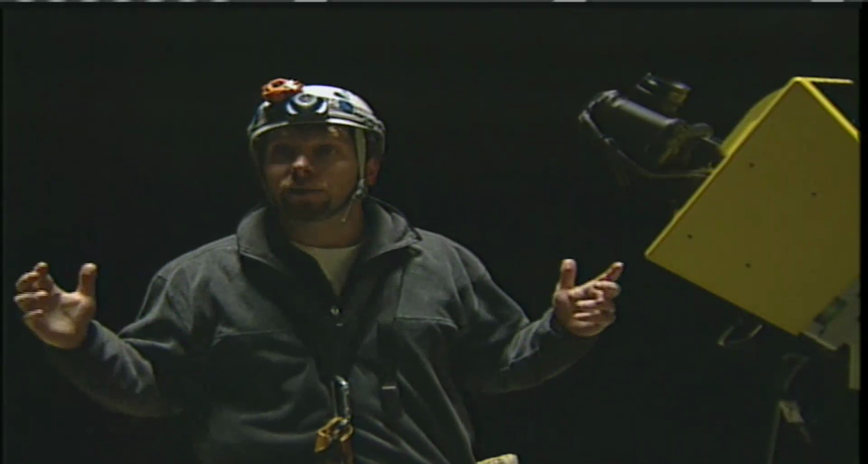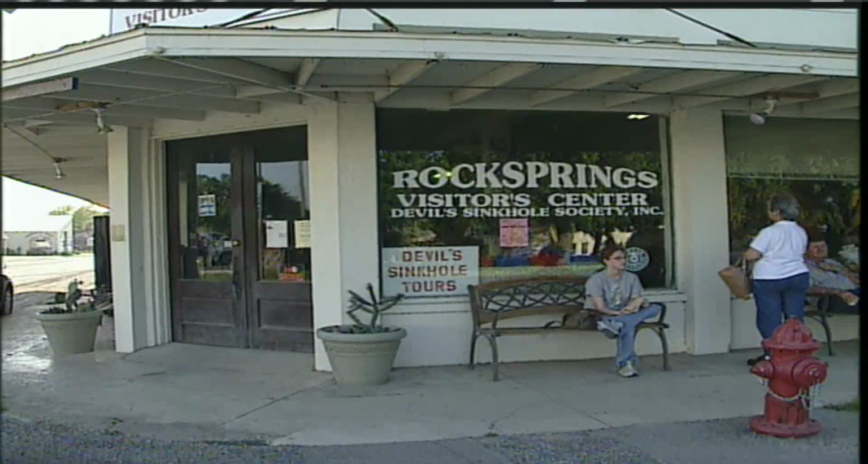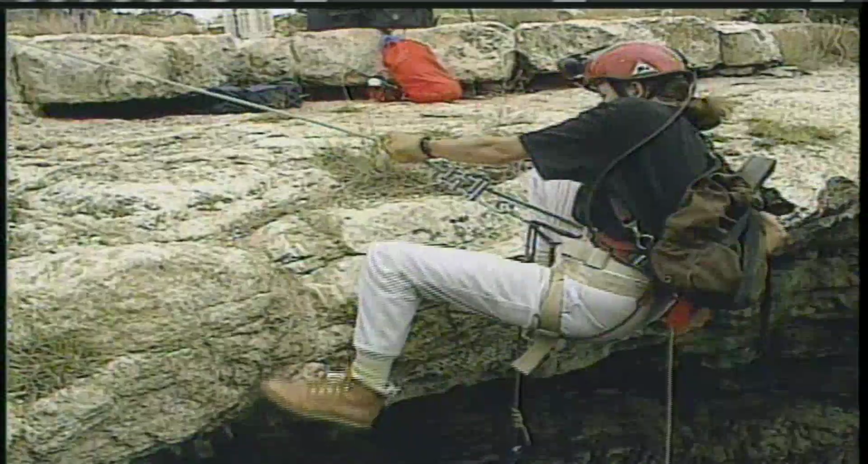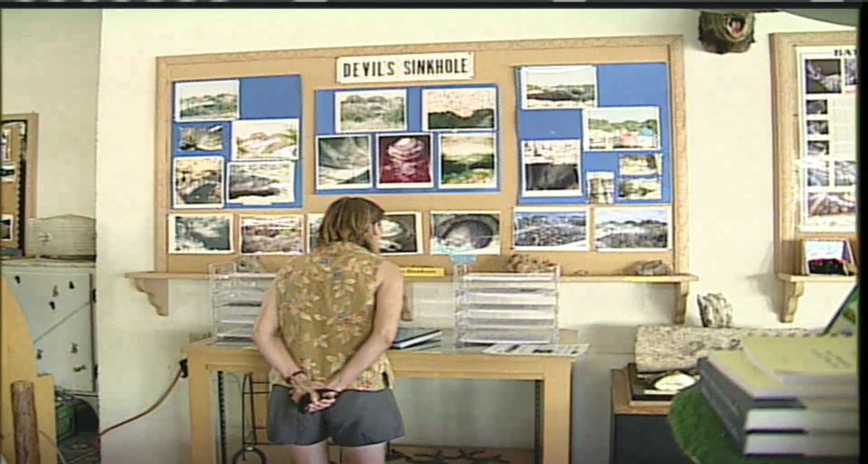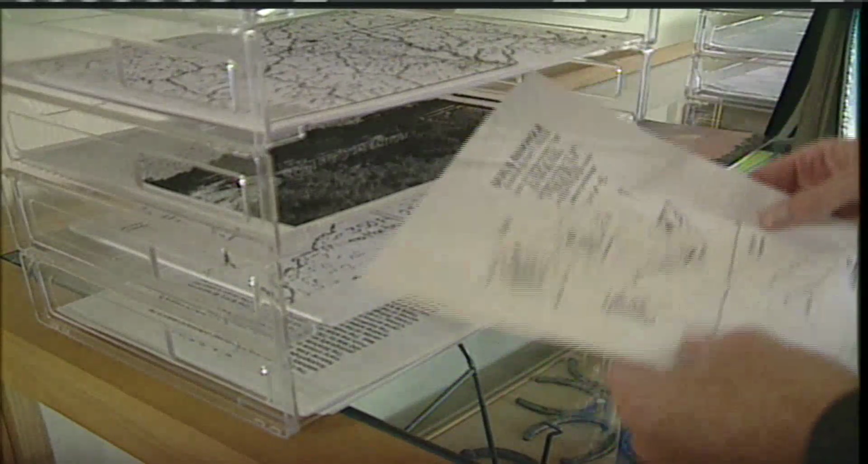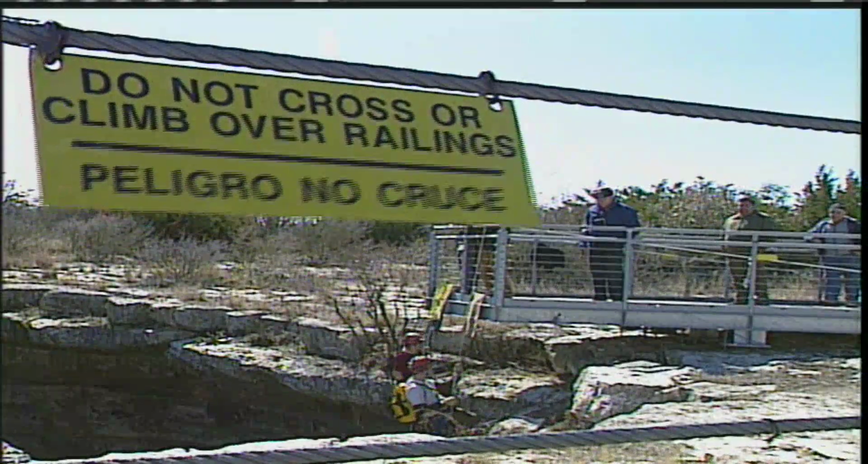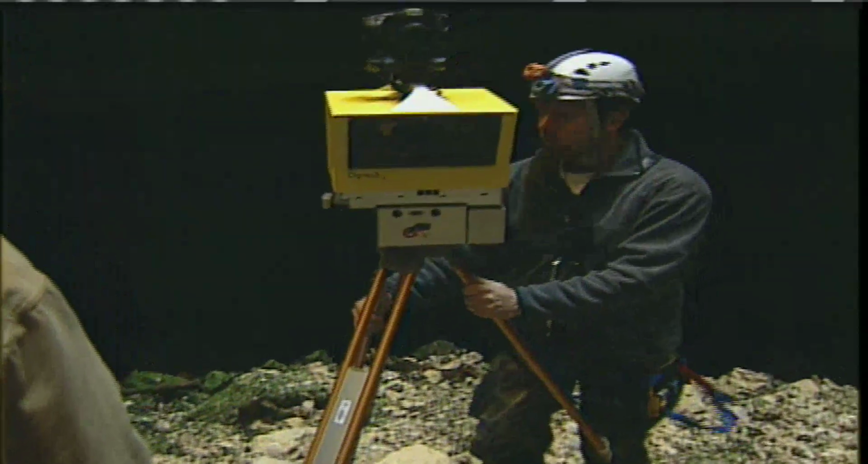Okay, let's start again. If you want to visit the sinkhole, your journey begins in Rock Springs at the Visitor Center, which is home to the Devil's Sinkhole Society. Here you can watch a video about the sinkhole, or look at photographs of the sinkhole, or see maps of the sinkhole. On belay 1 and 2. What you cannot do is drop into the sinkhole. And that's where the geologists with the lasers come in.